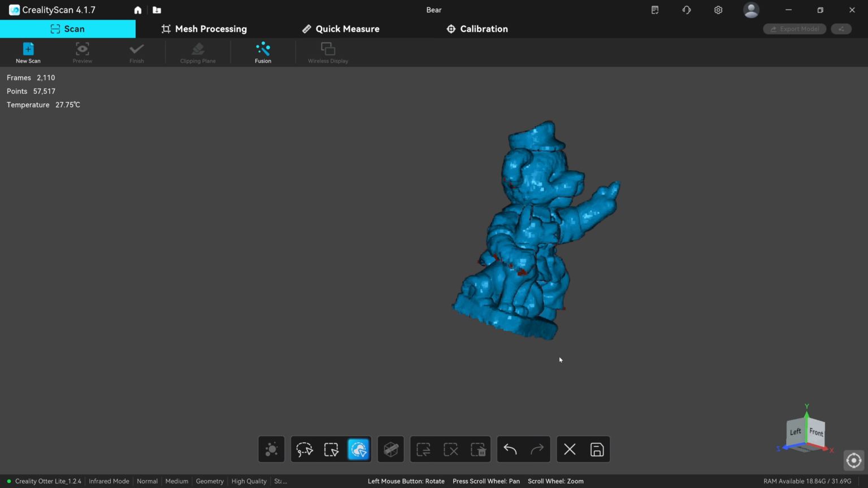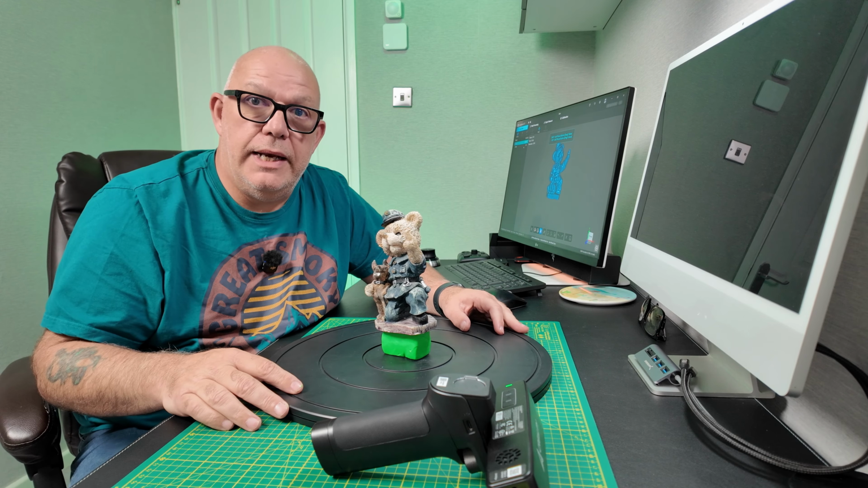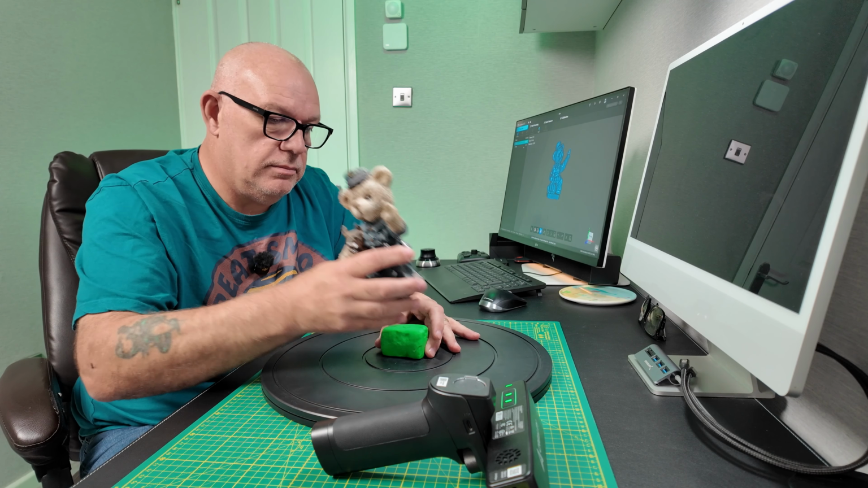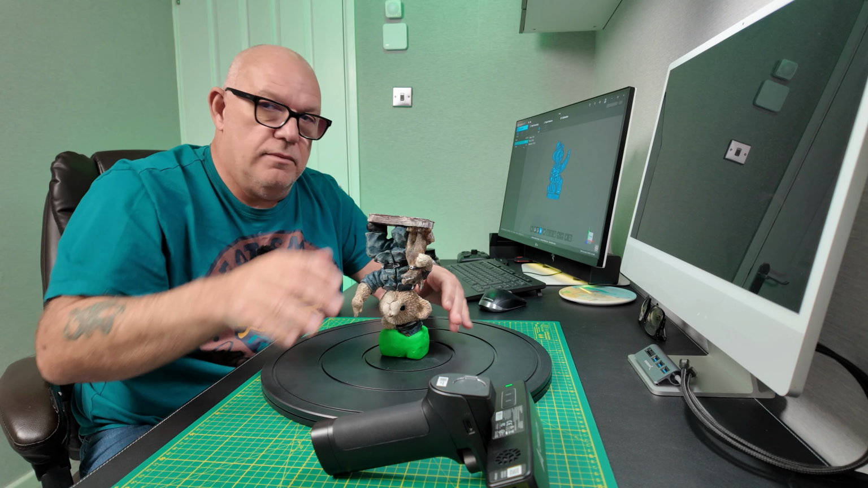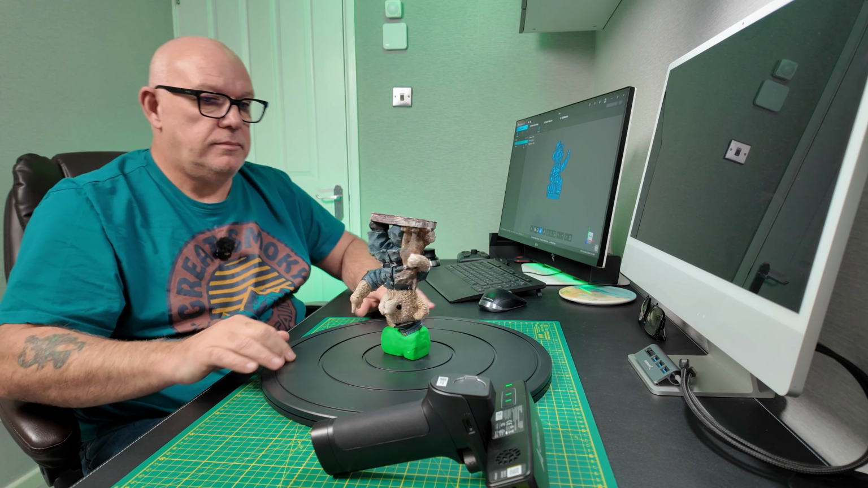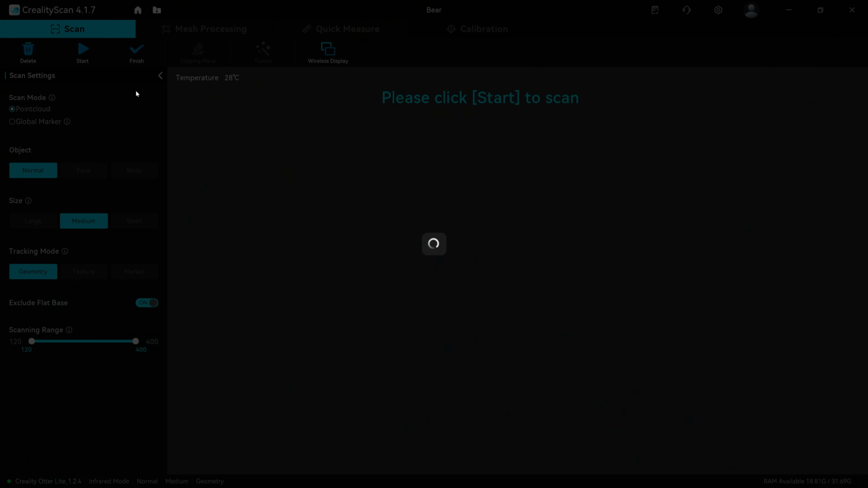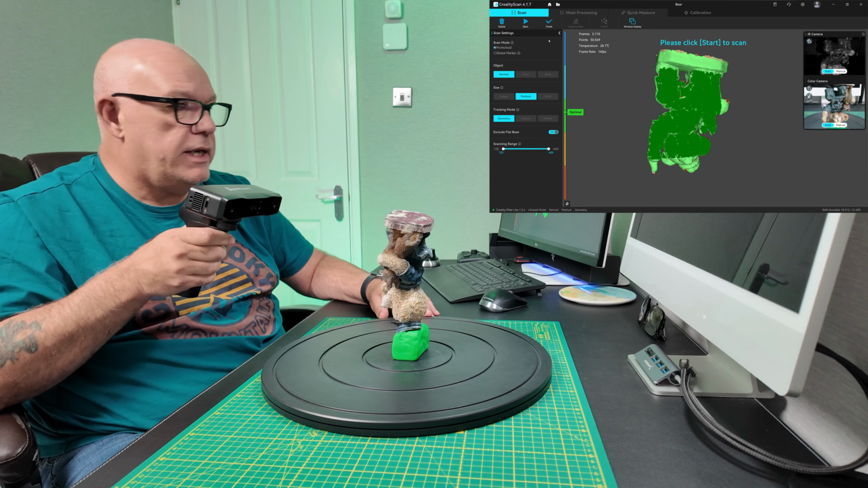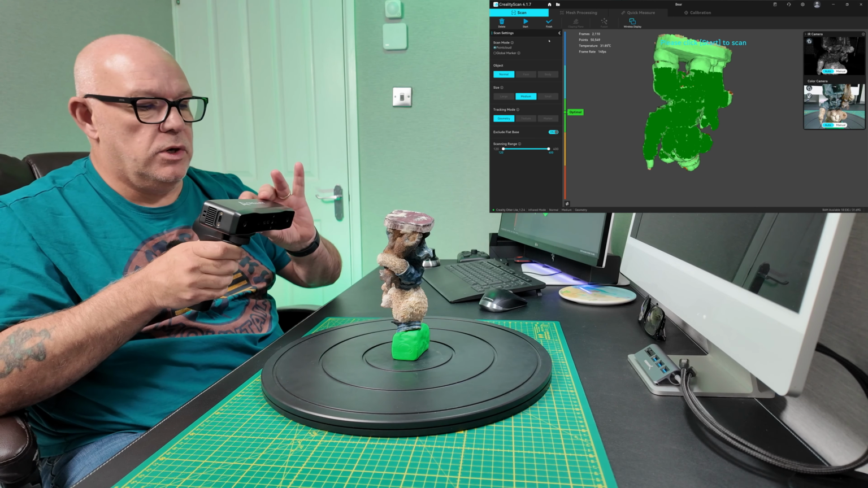We need to now continue with this scan. So save it. Now I've got to turn him over. Flip him over and stand him up on the plasticine there with his head. If I now go to continue scanning and point the scanner at something that it knows, like the front of him for instance, something that's feature rich, as you can see it's all gone green.